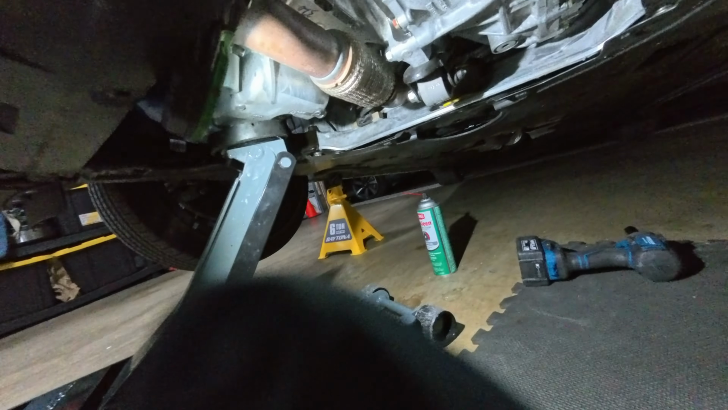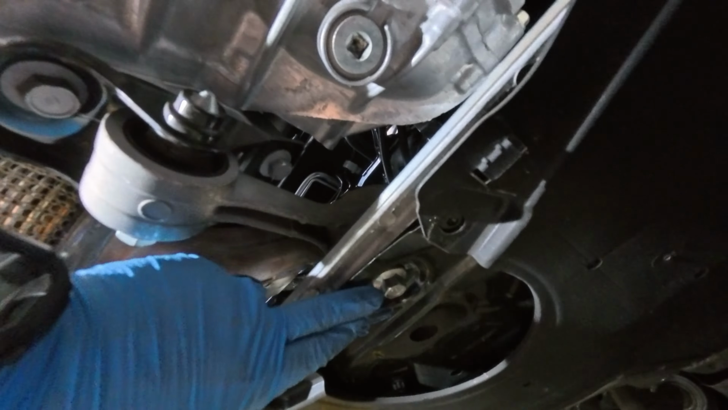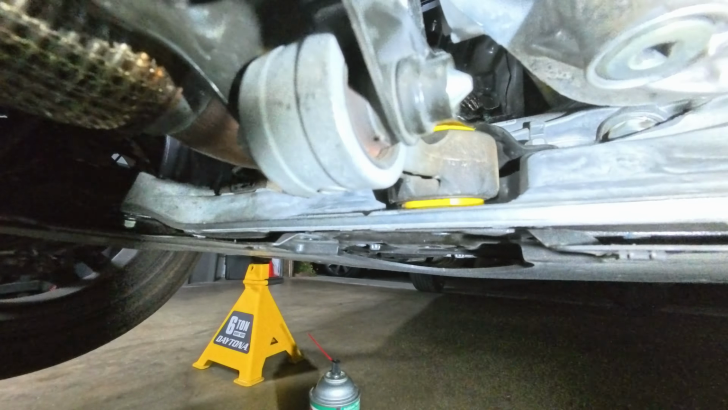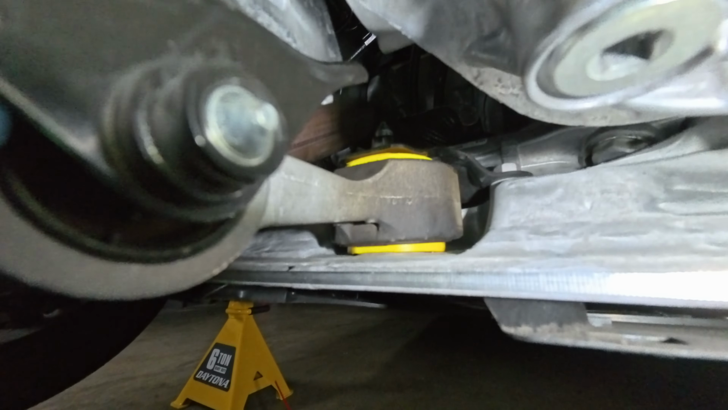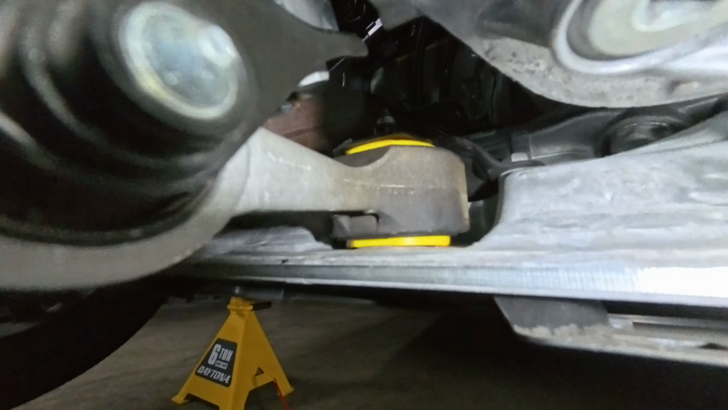Okay, so I just finished installing the rear motor mount, and I just want to show you guys how it looks underneath here. So this is the rear motor mount, both right here. Okay, but if you can see right there, let me bring the flashlight over here a little closer. That's how it gets sandwiched. I don't know if you guys can see that, but